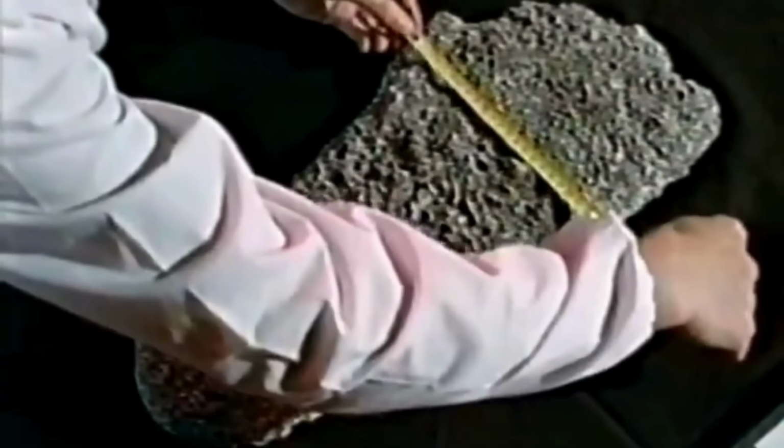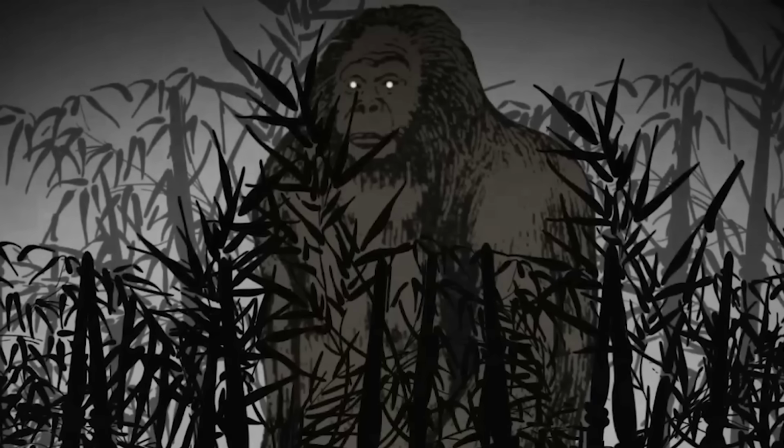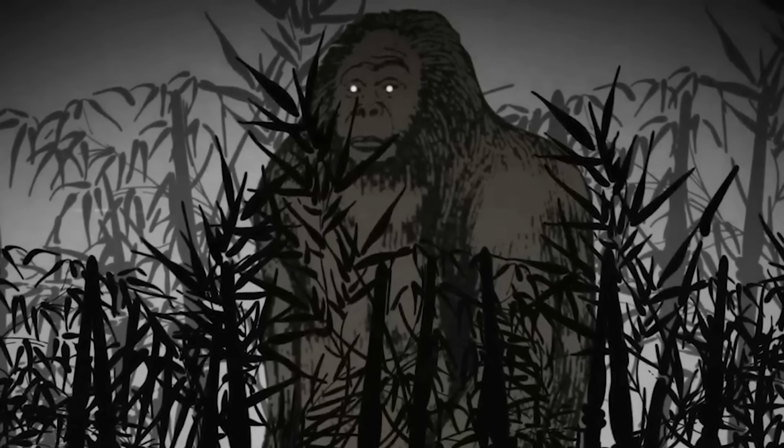The creatures are described as huge, ape-like, usually somewhere between 6 and 8 feet tall, covered in reddish-brown or dark fur, walking on 2 legs. The main difference between the Yeren and the Sasquatch we talk about in North America is that the Yeren is usually described as leaner, faster, way more agile in the trees, rather than a massive, bulky wall of muscle.